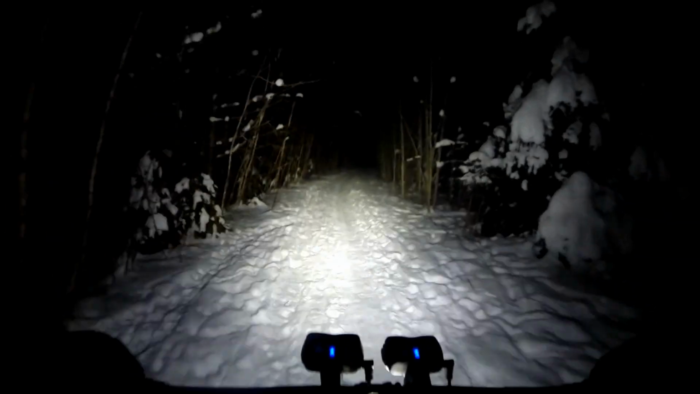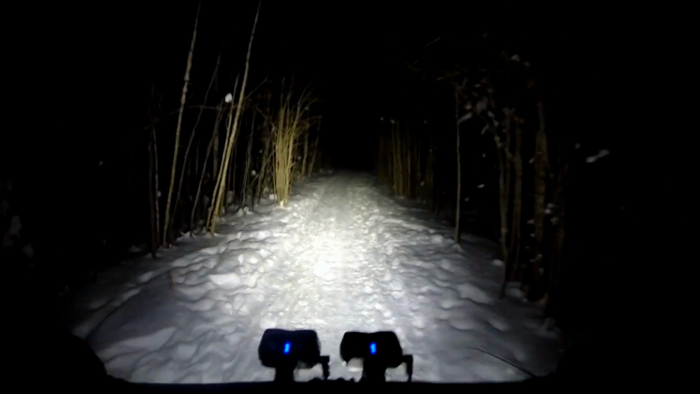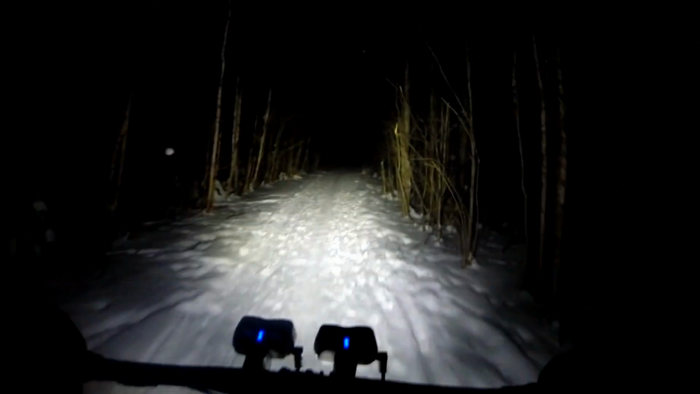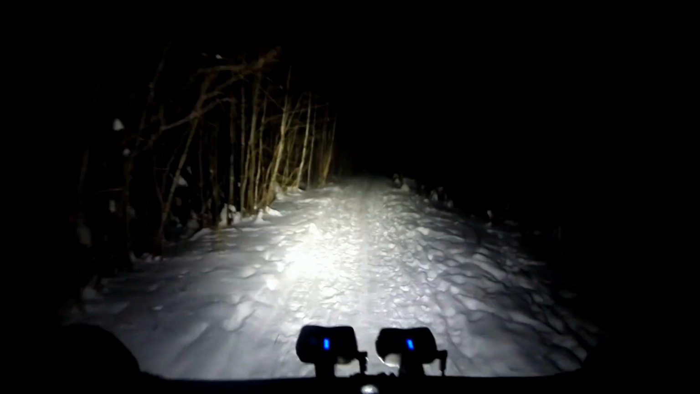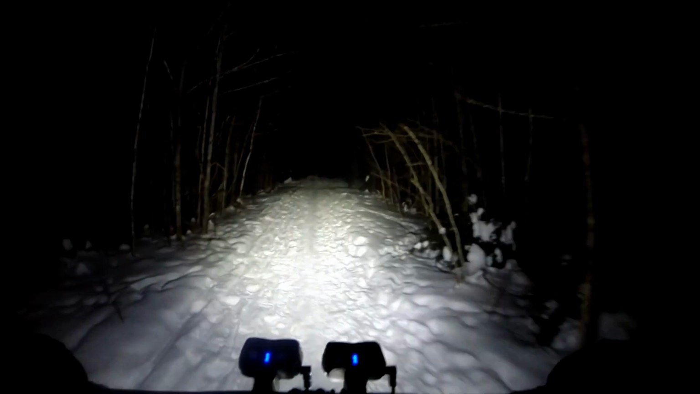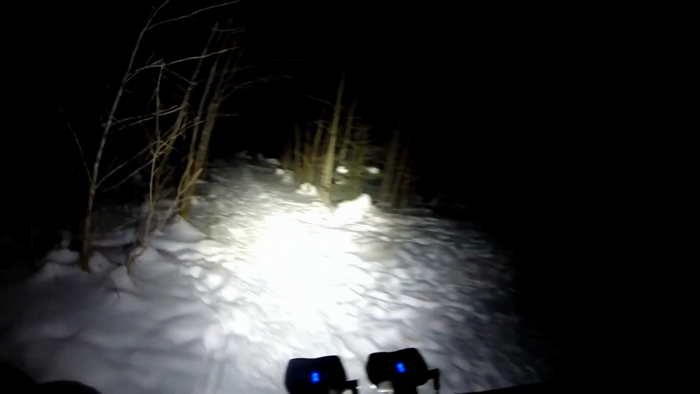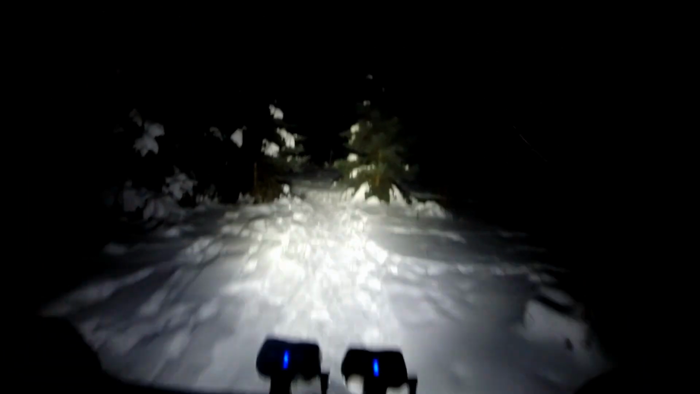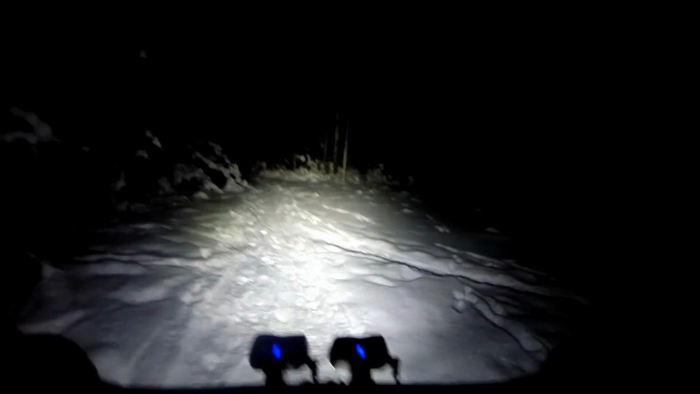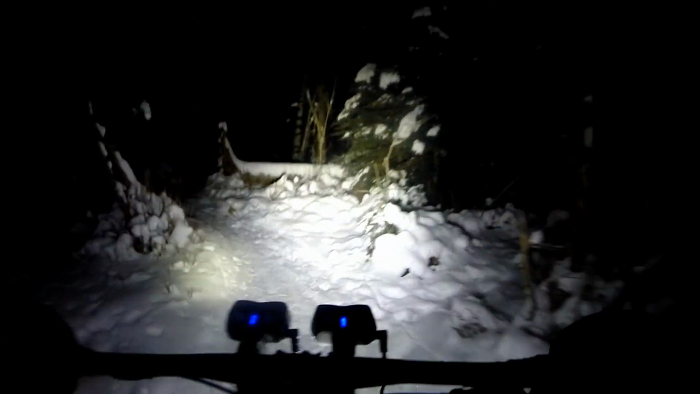I see some very fresh fat bike tracks in front of us, so we may actually run into another fat biker. Mind you, the last night ride, the music video, 2 videos ago, there were, I think, 3 people that I know in the trails at the same time I was, but we never ran into each other. I saw when their rides were posted on Strava, and somebody messaged me on Instagram and said that they were in there at the same time, but didn't run into anybody. Saw their tracks, of course.